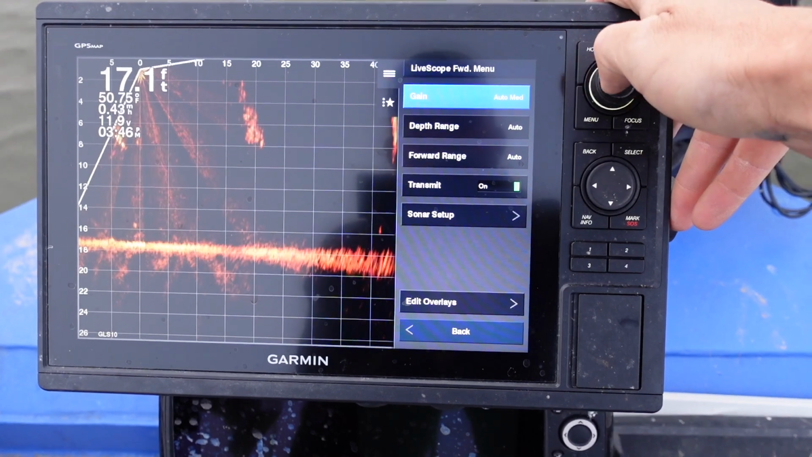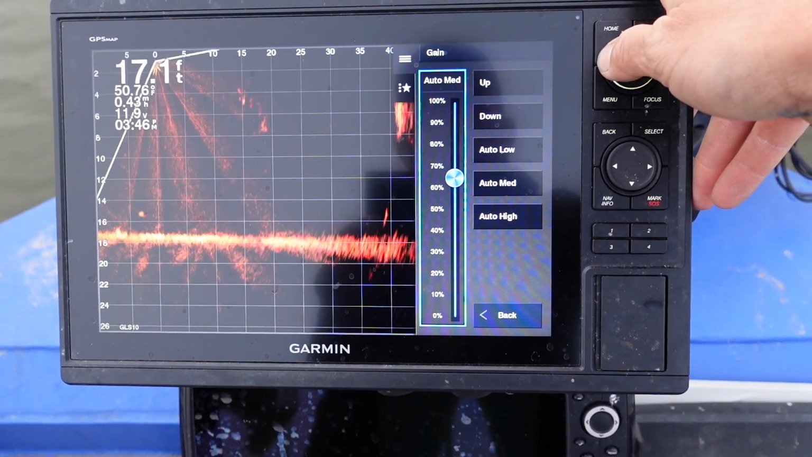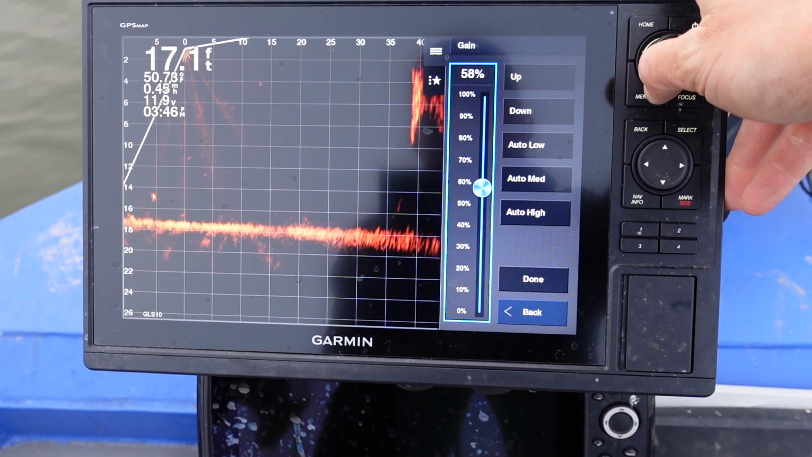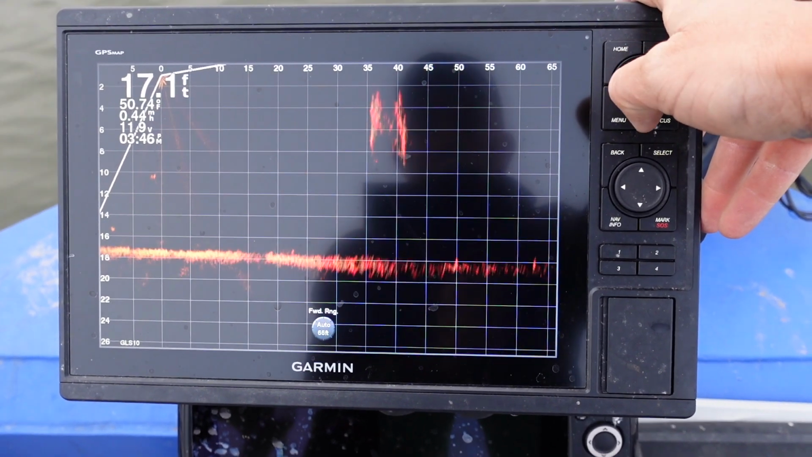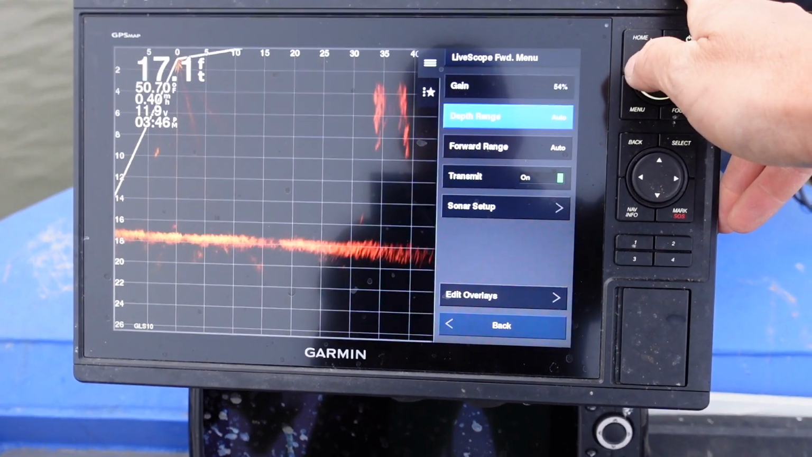First thing, we're going to go to gain. What I want to do is take that gain off of auto and drop it down. I like to run mine somewhere around 53, 54. You can tweak it depending on your water, but that's where we start.